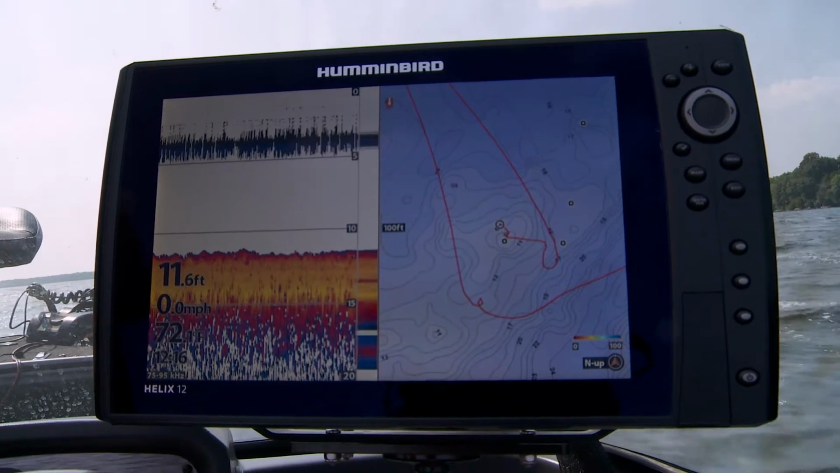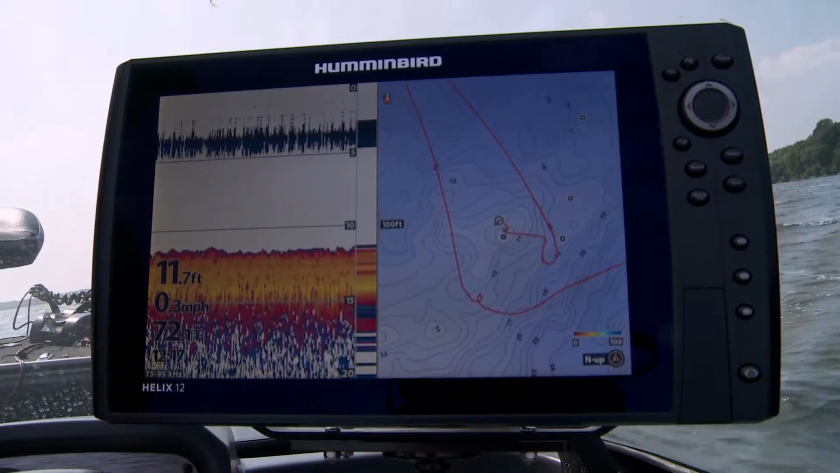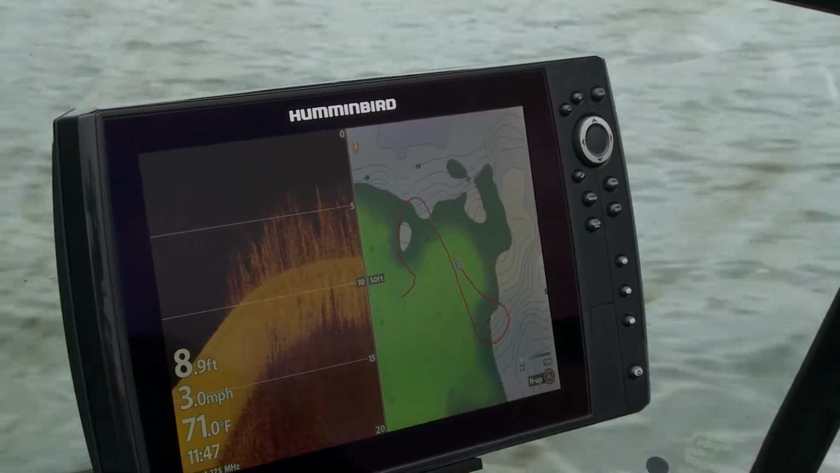And let's face it, that Lakemaster map is the best map on the market. That's changed my fishing. It's changed everybody's fishing. We're all better fishermen because of those Lakemaster maps. But what they've done with Autochart Live is put some features in that, in my opinion, are absolutely phenomenal. I mean, they've changed everything I do. So let's talk about fishing the weeds, because that to me is the trickiest thing out there.